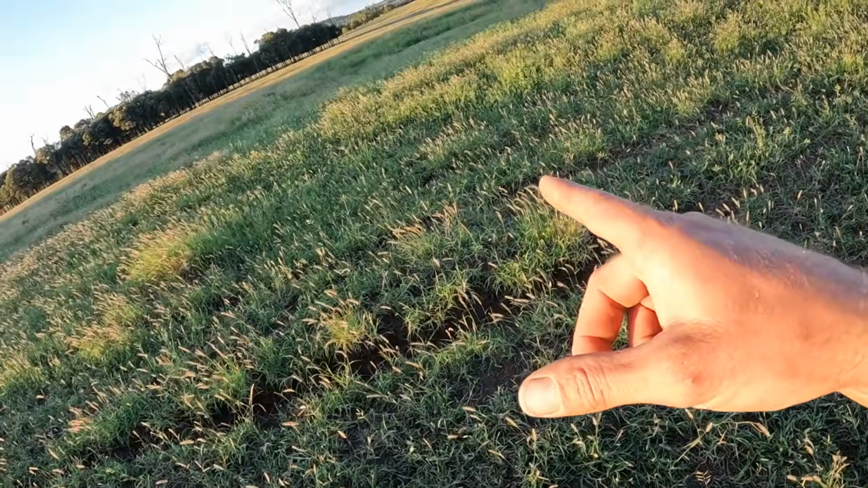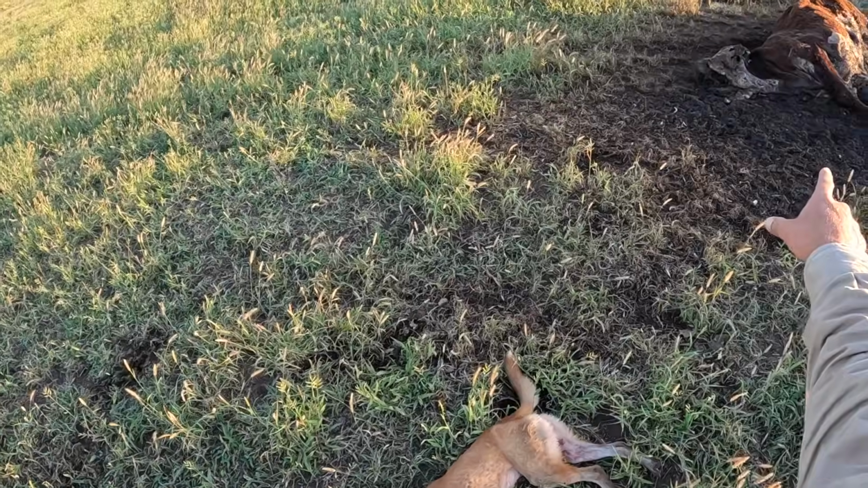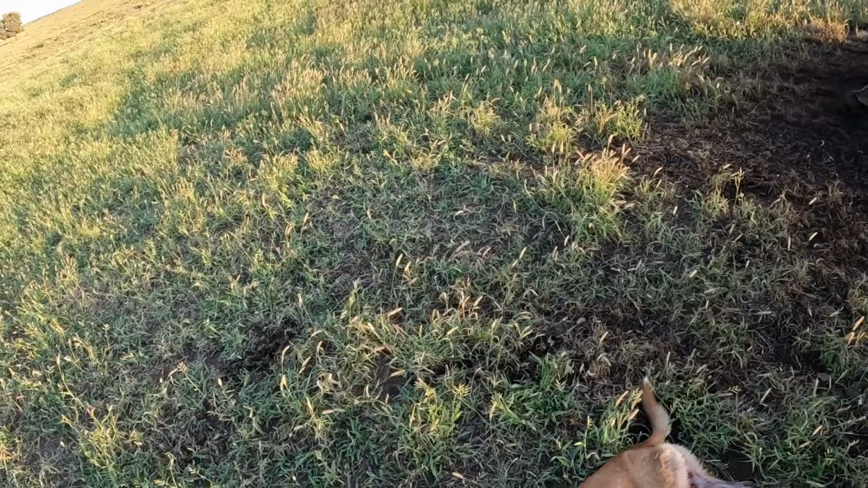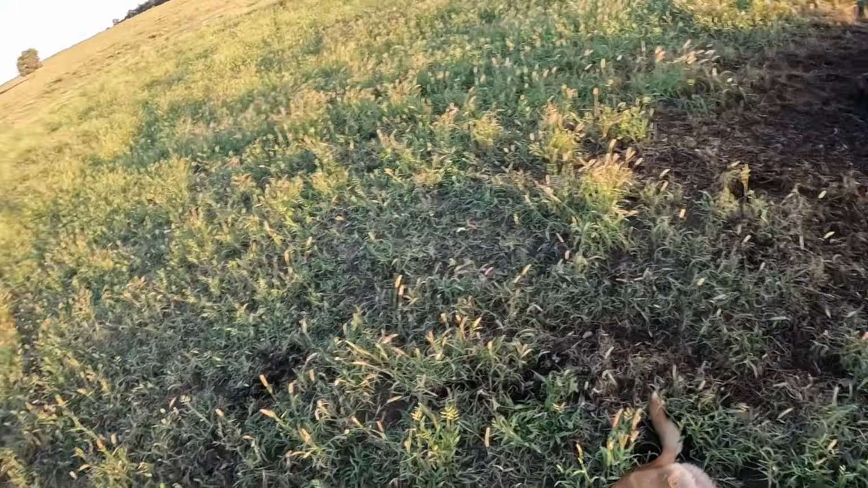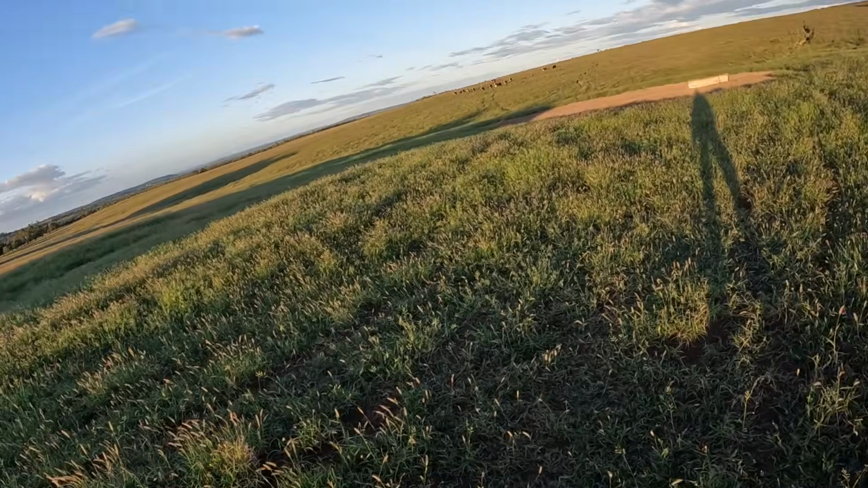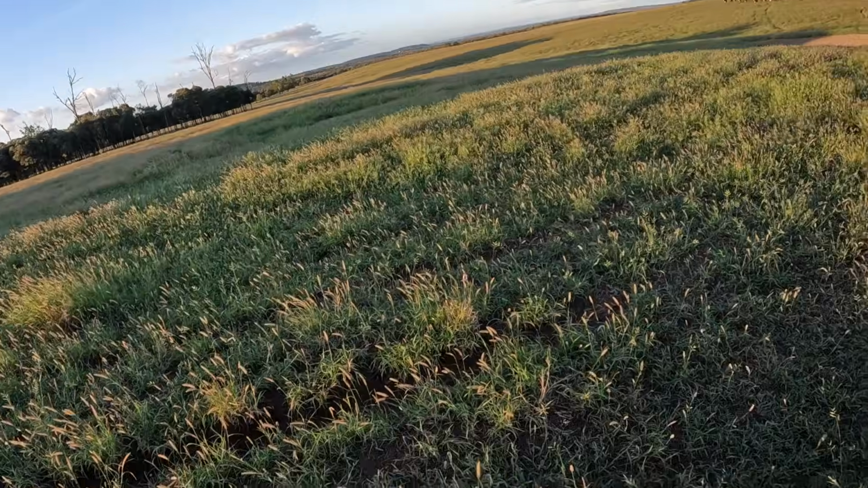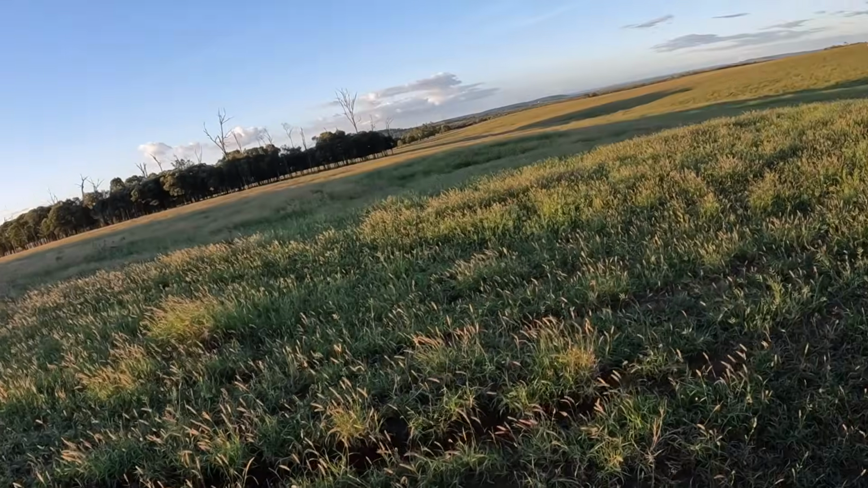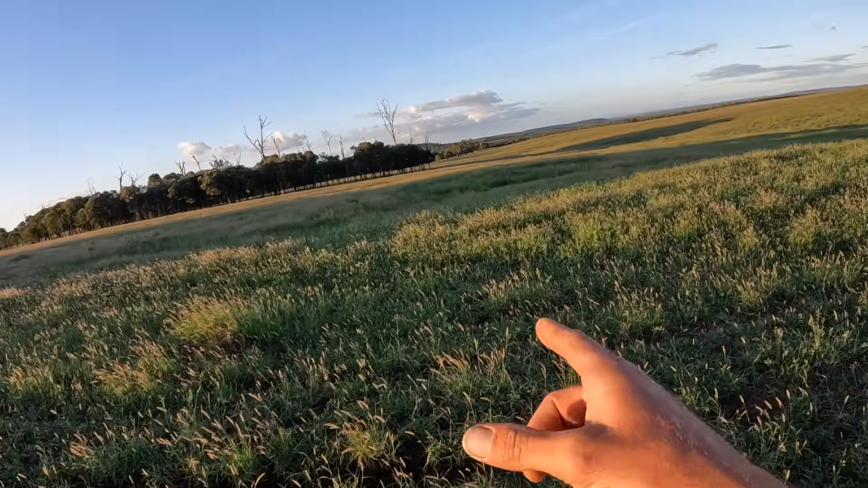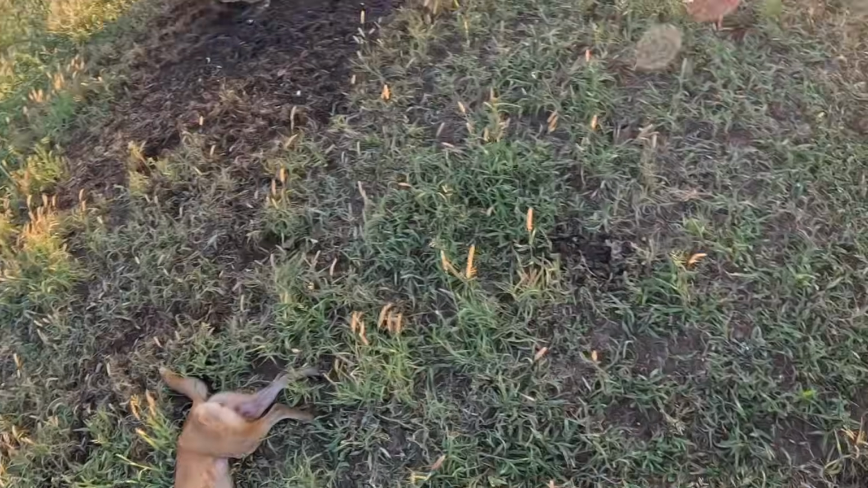Just got to go over and check. There's another six steer over here. This one here would have died from three-day sickness, and we didn't find him soon enough. He couldn't get to water, and so he's passed away in the heat and lack of water. There's another sick one over here in the scrub. We're just going to go and try and give him a drink now. I'll come back with the Viking and pick him up.